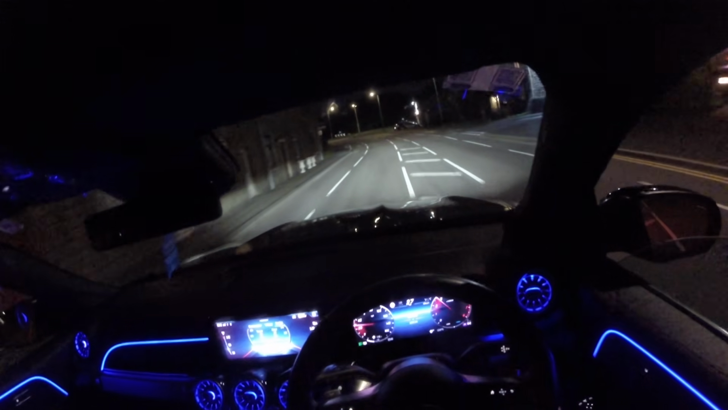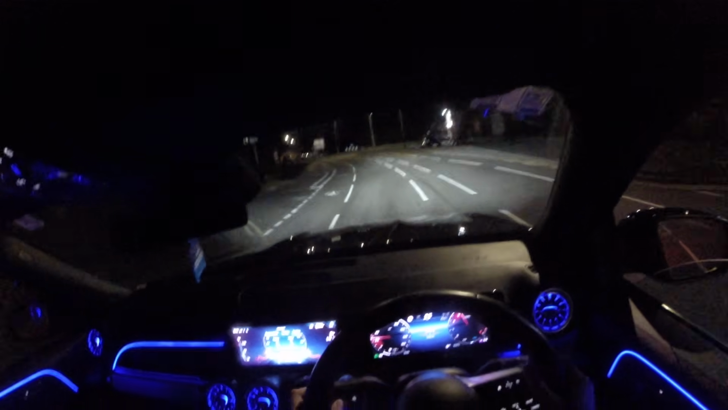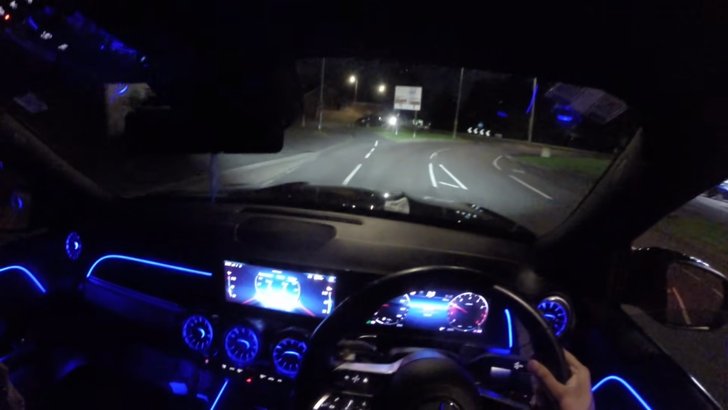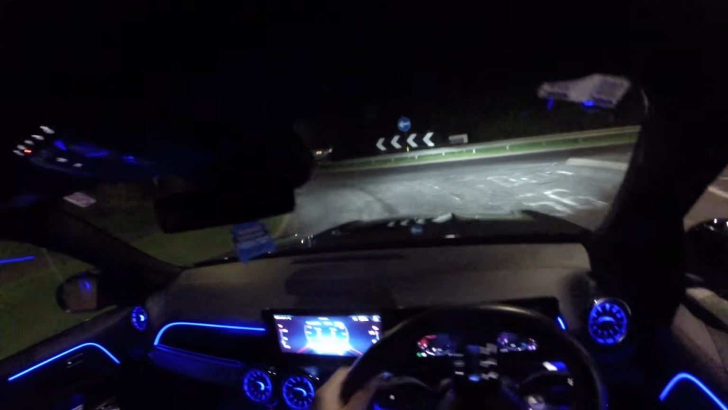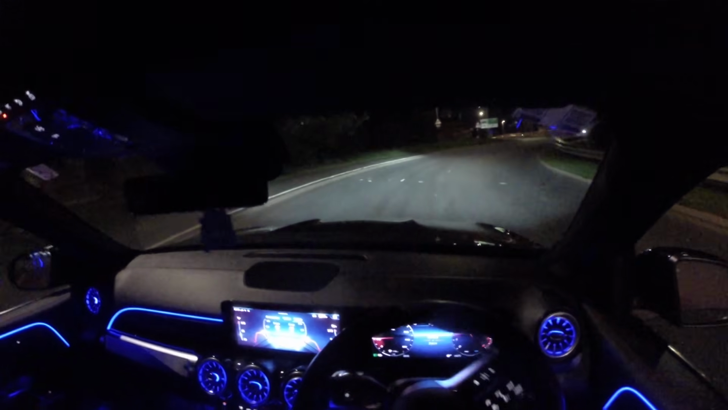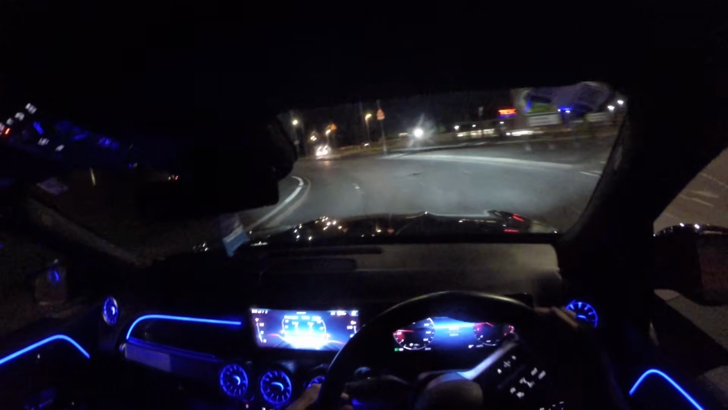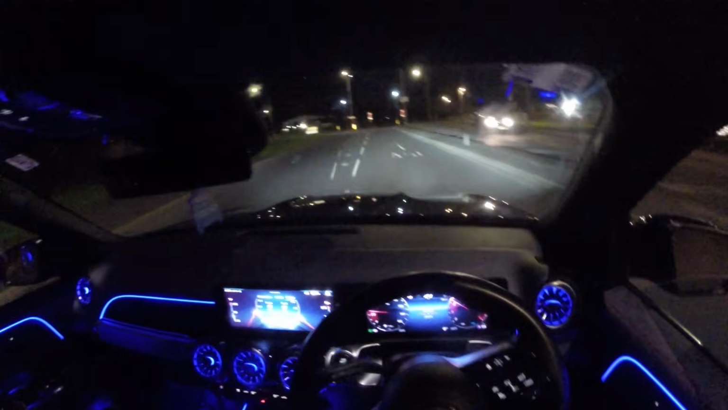Can I rev it now? No, you just hear the engine. Oh, it sounds good though. Oh yeah. Let's go, lads. Let's hope it's not closed. Nope, it's not closed. Alright guys, let's go for it.